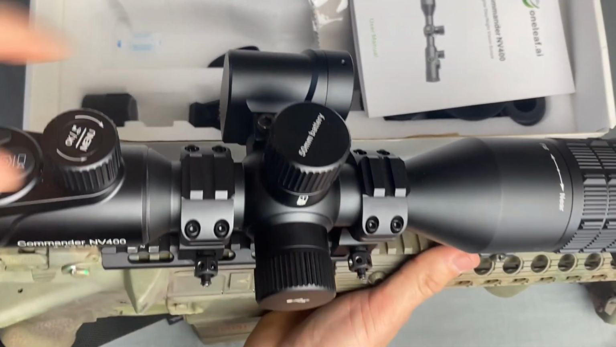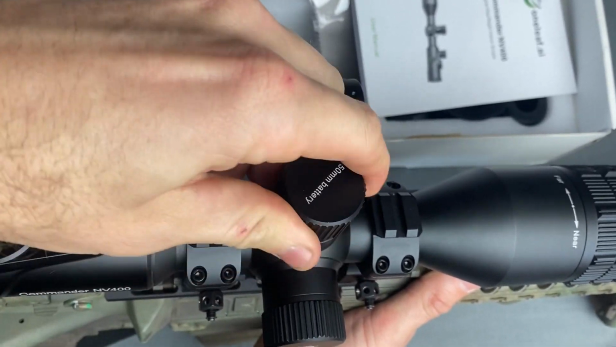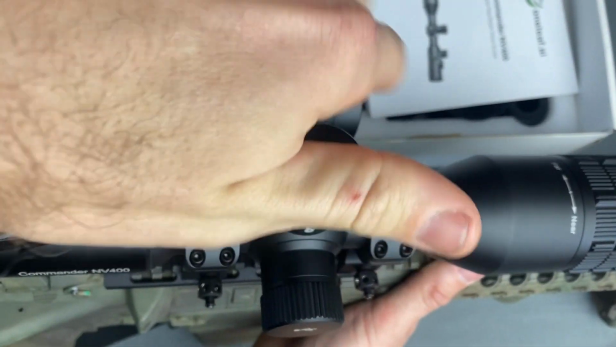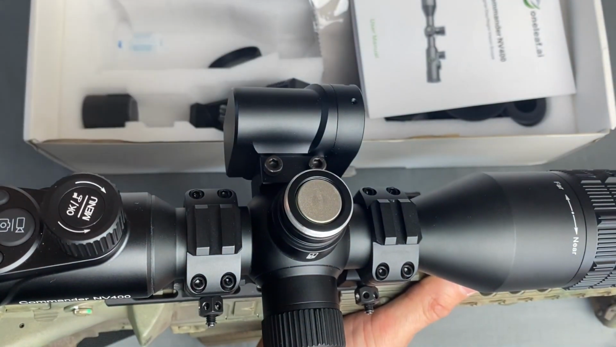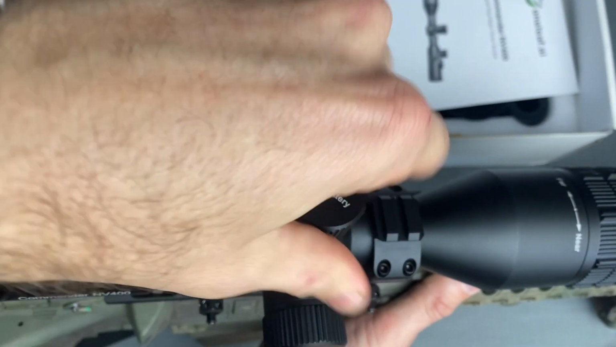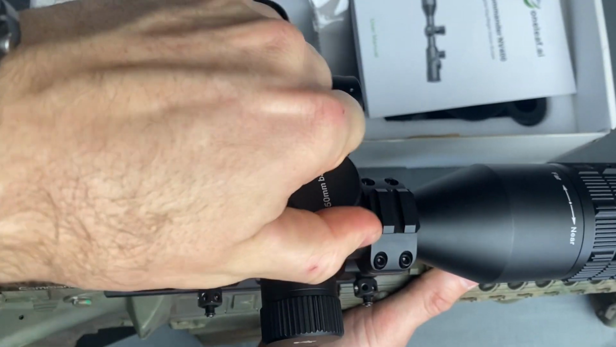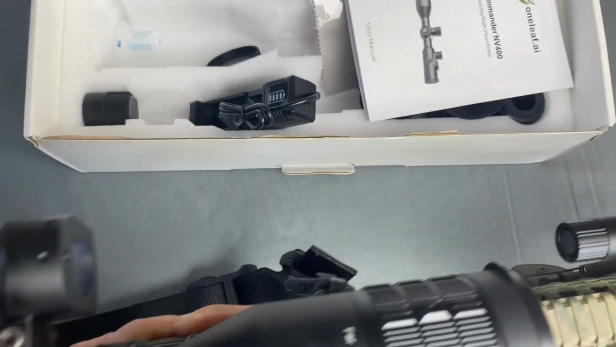Then on the top right here is your battery compartment, 50 millimeter battery. It's just a little rechargeable battery pack. Like I said, if you put a taller one in there, you can use that 65 millimeter battery cap. It'll feel a lot better.